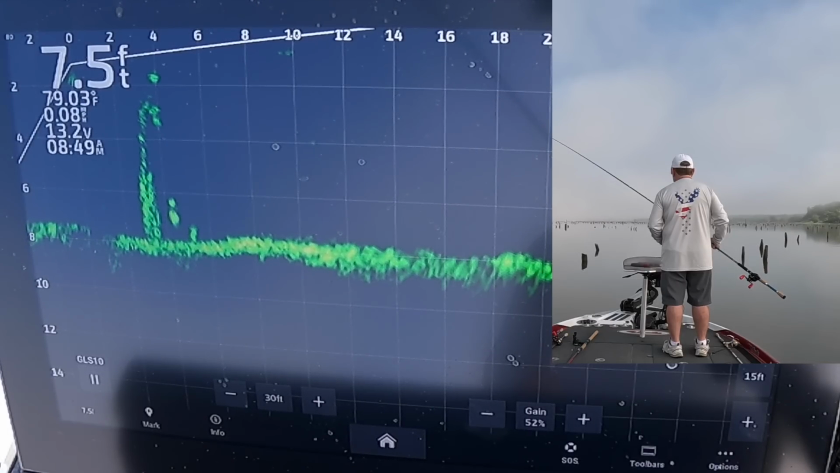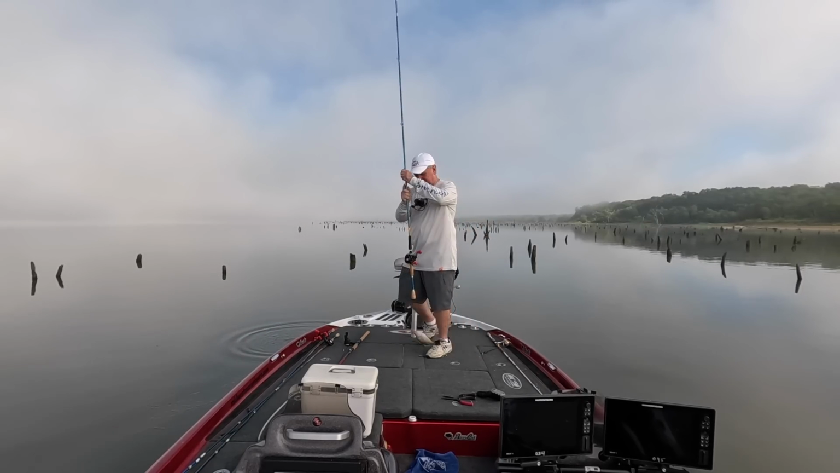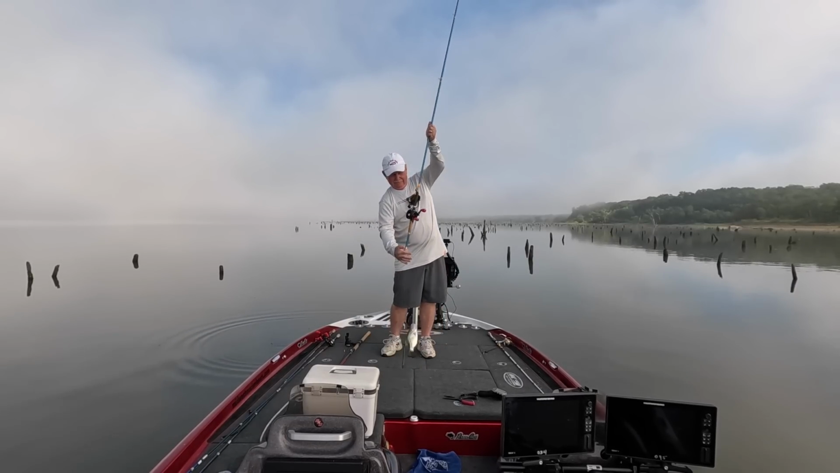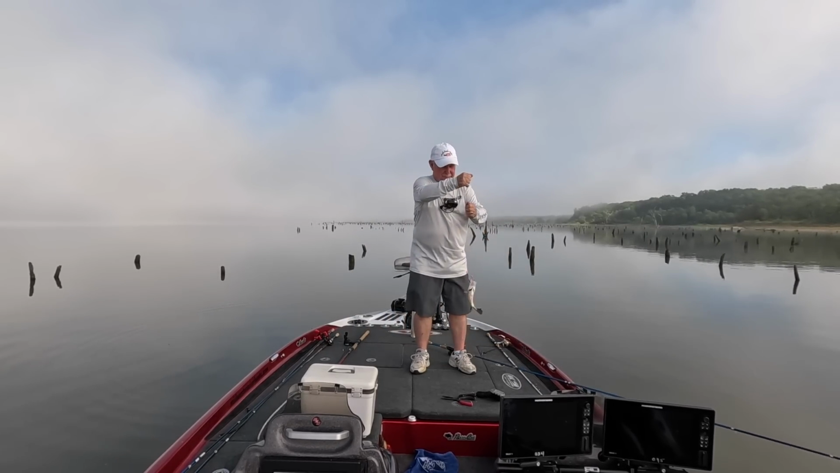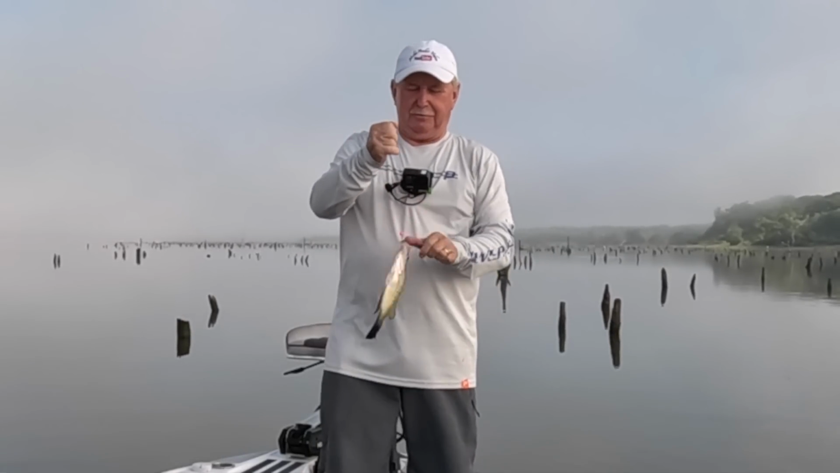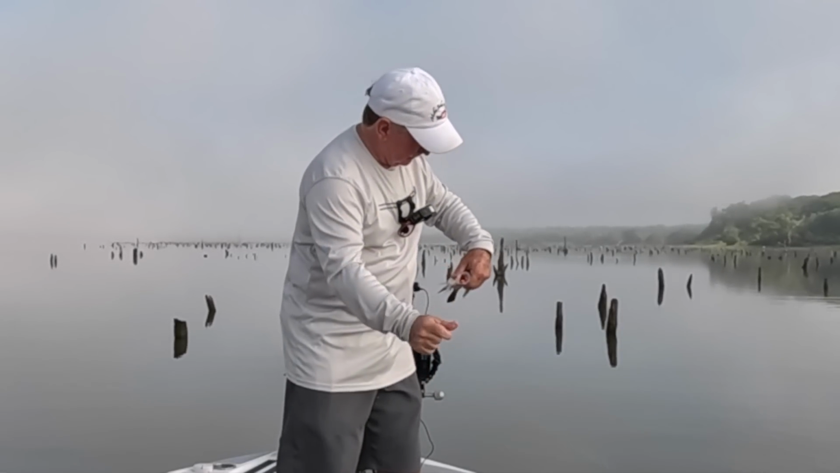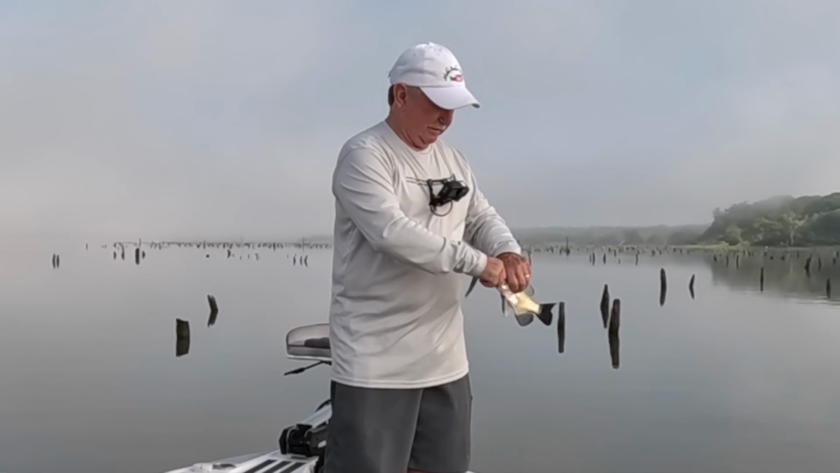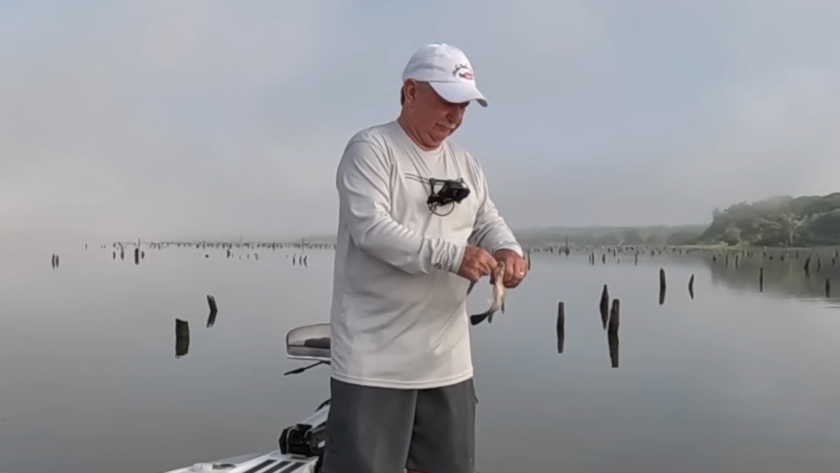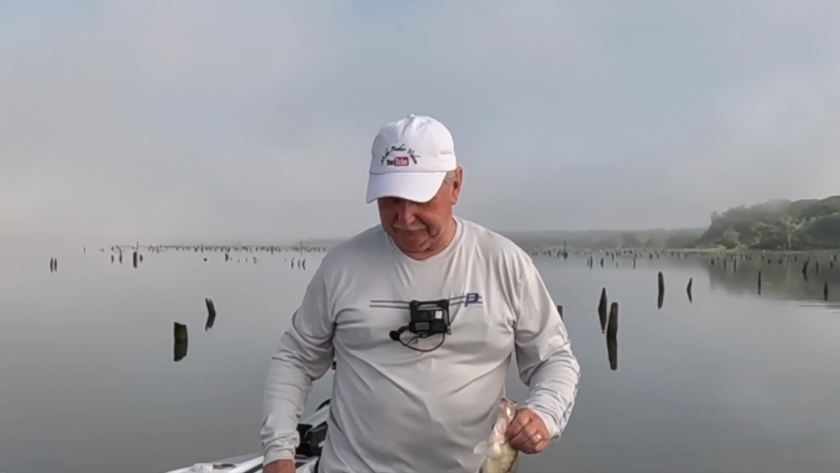There he comes. Eat the minnow. Yep, he sucked it in. It's better than a poke in the eye with a sharp stick, isn't it? I love to catch crappie. That's not very big.